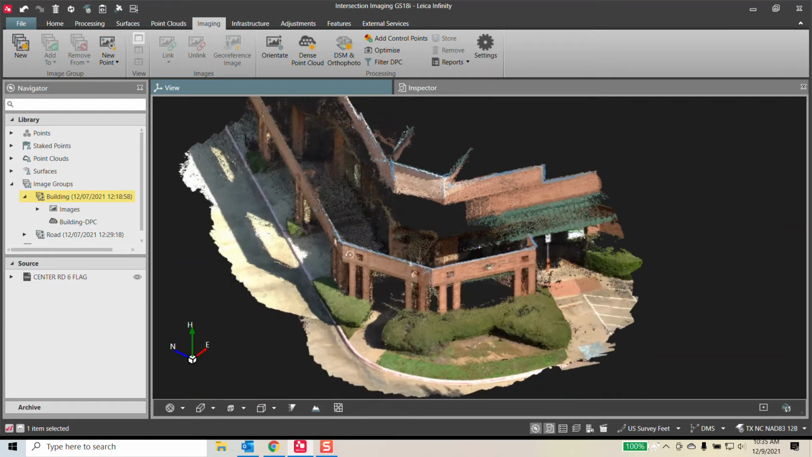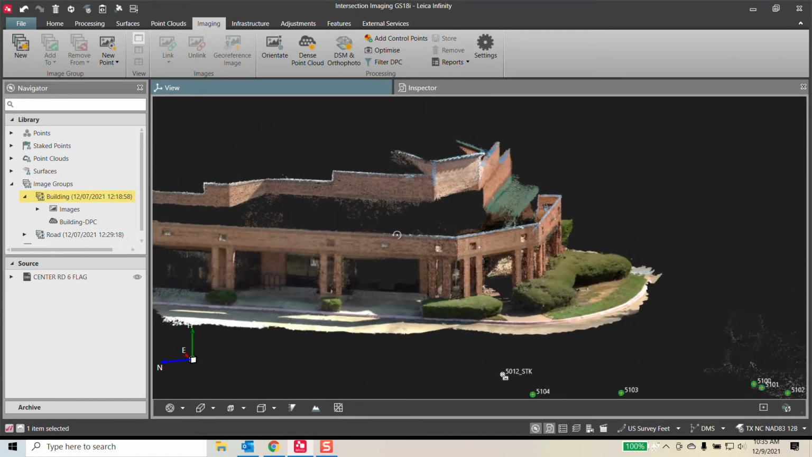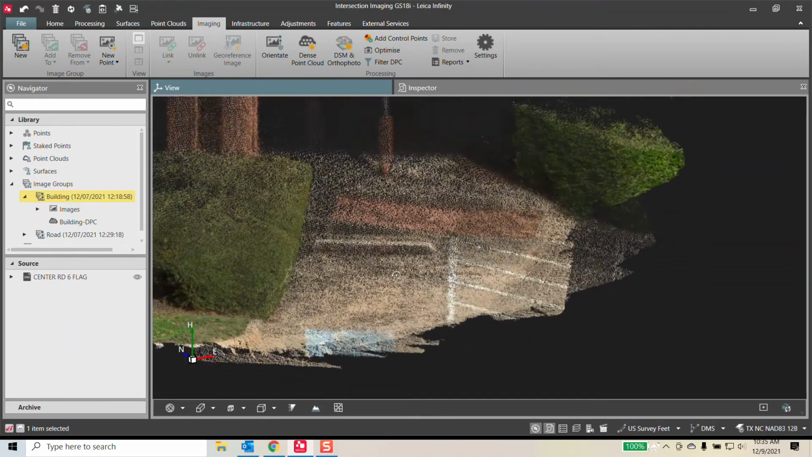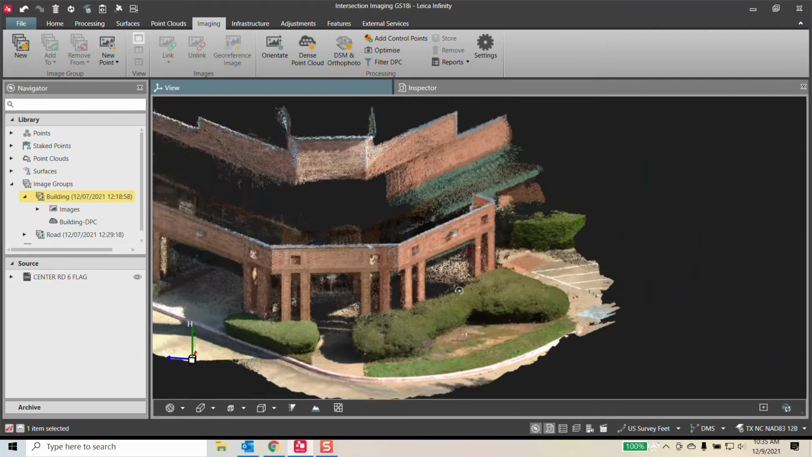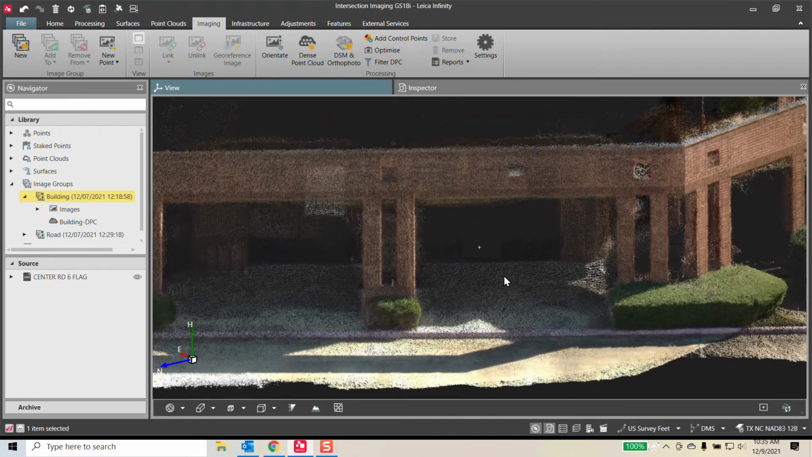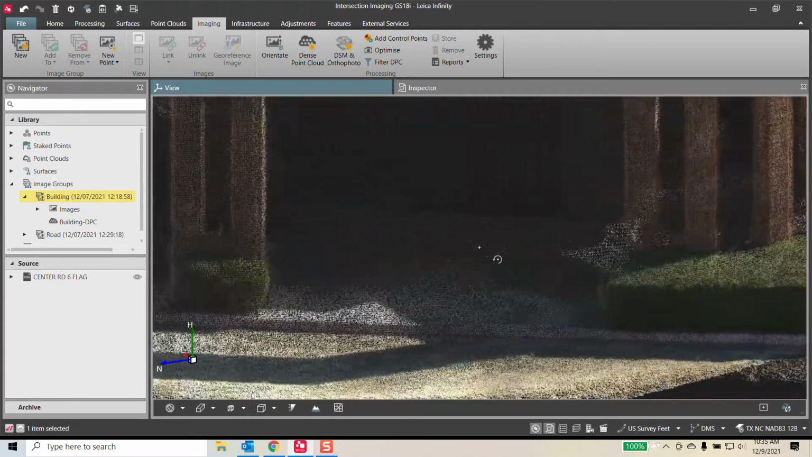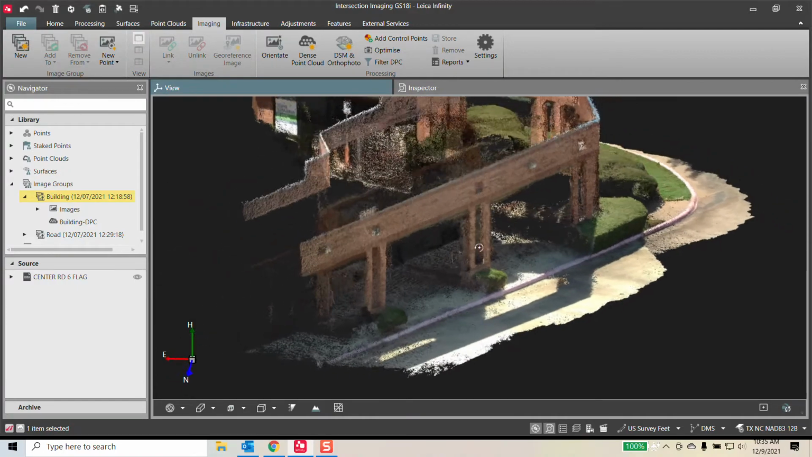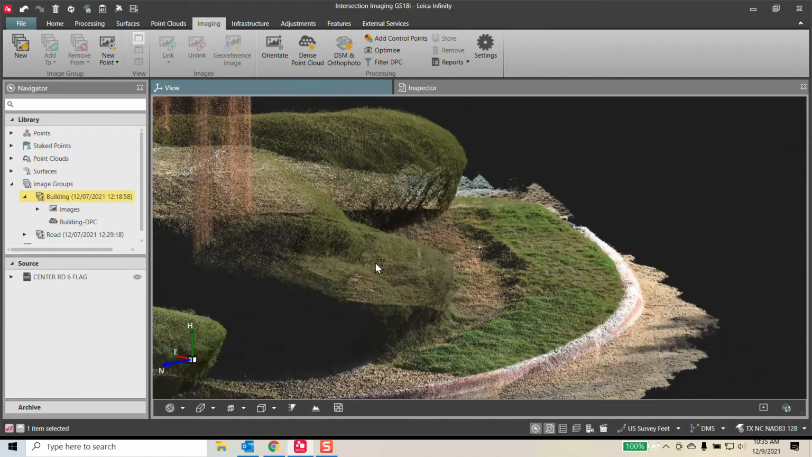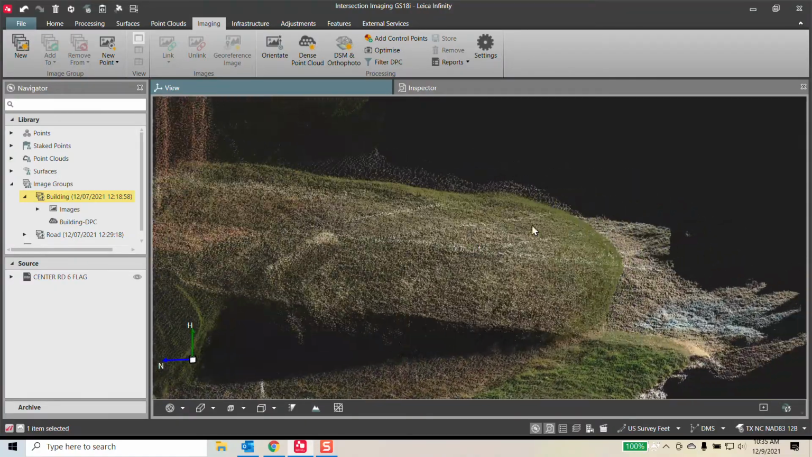So here's the front of the building. This is what it created in 10 minutes with 1 minute of actual walking around this building. We've got the sidewalk, the front of the building, the top of the building, and underneath the awning. We have sidewalk shots. Those are usable shots. I was just completely blown away at how clean this data came out. I mean, the bushes came out fantastic.